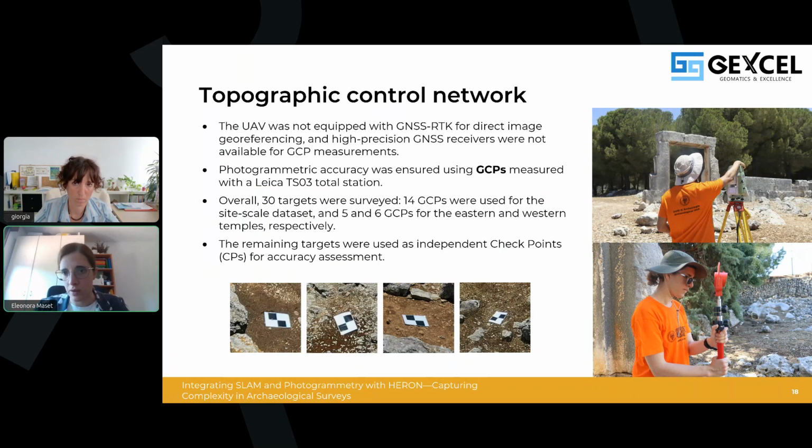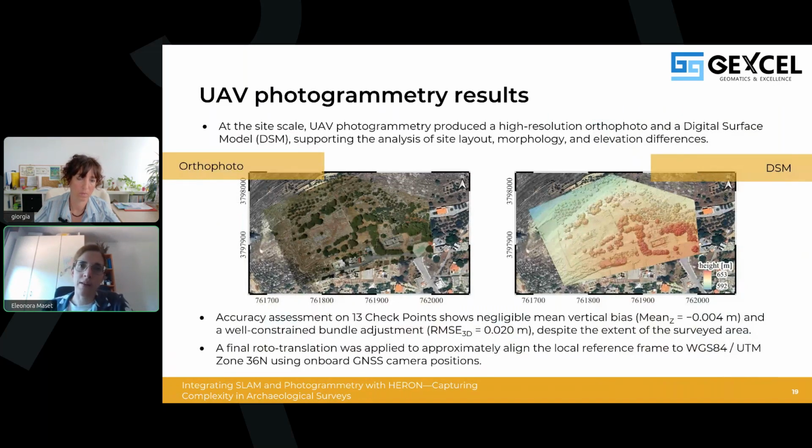final photogrammetric reconstruction. So, coming to the photogrammetric results, at the site scale, a high-resolution orthophoto and a digital surface model were produced. These are products that can support the analysis of the site layout and of its morphology.